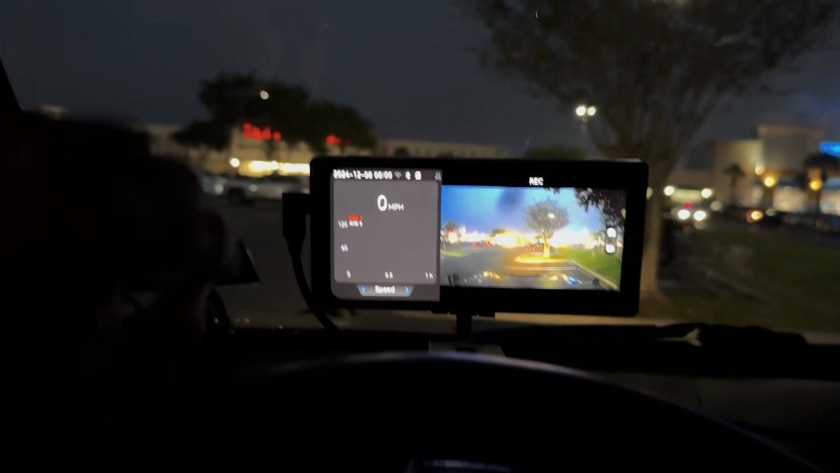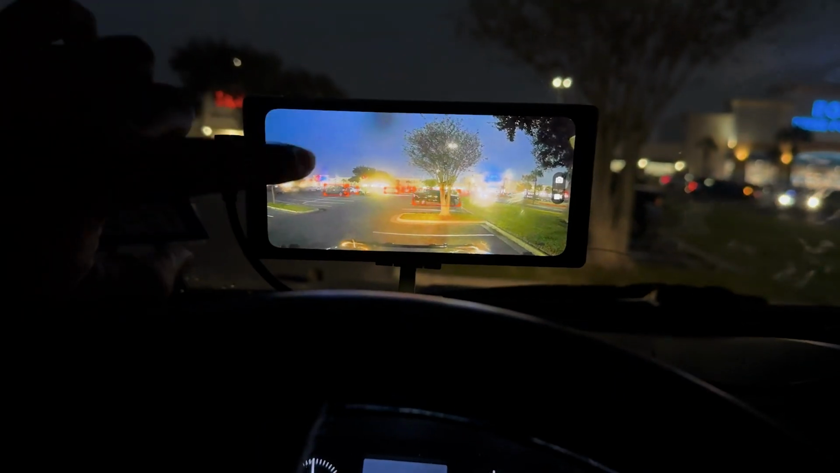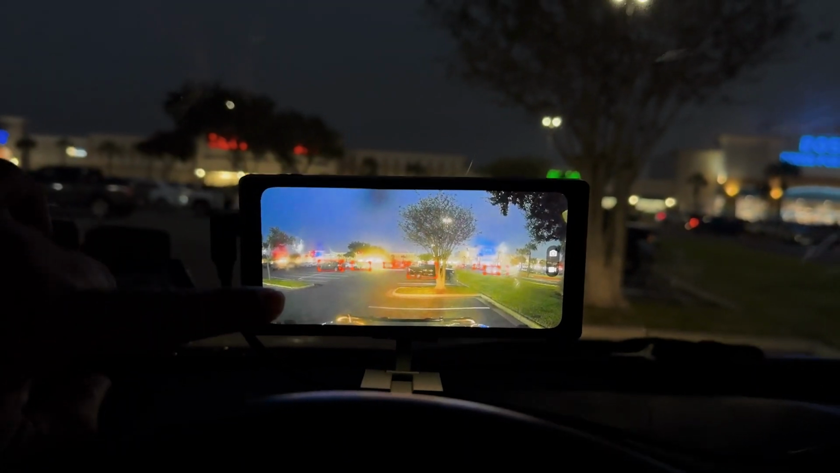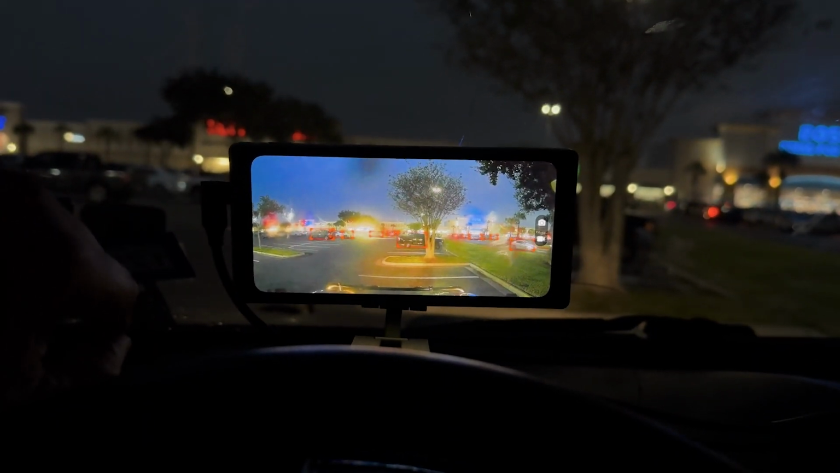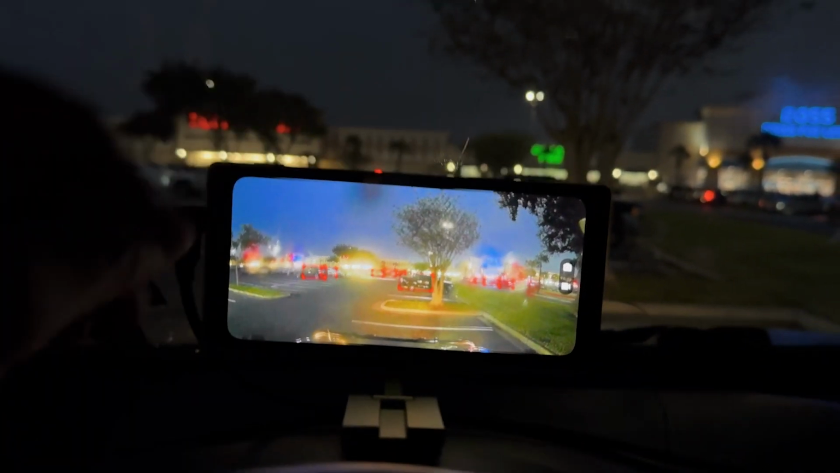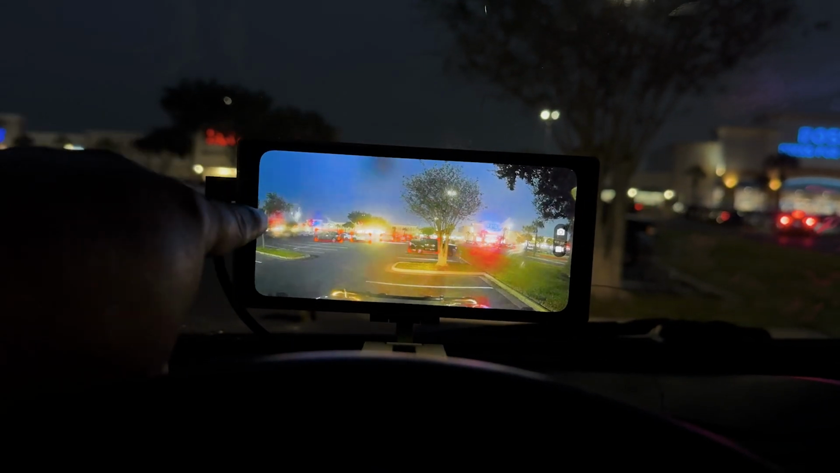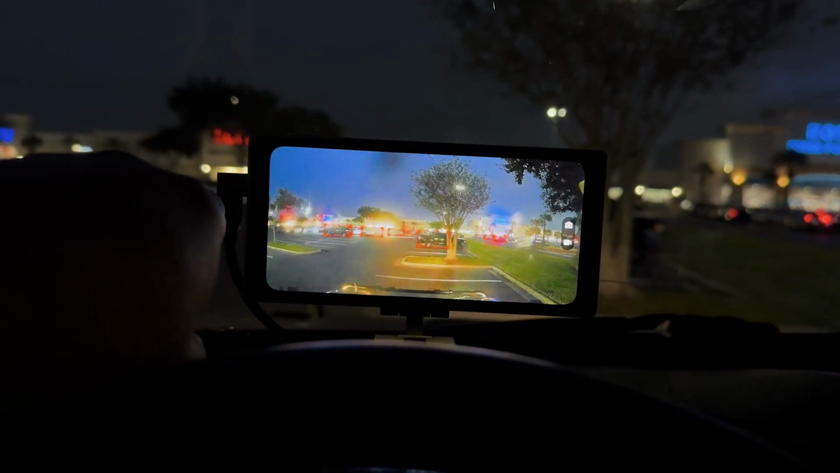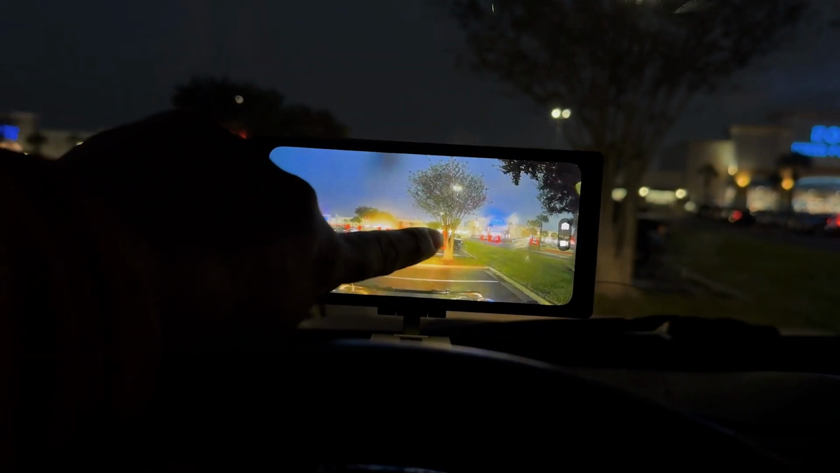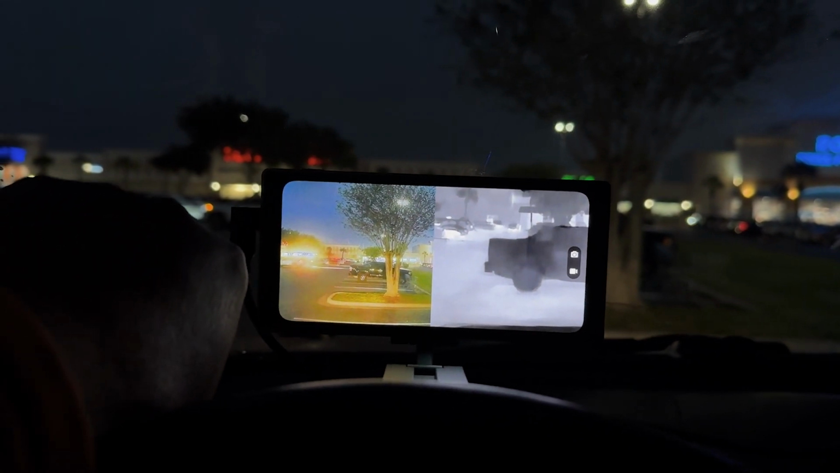So once again, it's going to come up with the split view if I had the OBD connected, but I don't. And right now, as you can see, let me go ahead and set it up here. It's recording right now, and it is acting like a dash cam. But let's keep swiping. That's a dual spectrum right there.